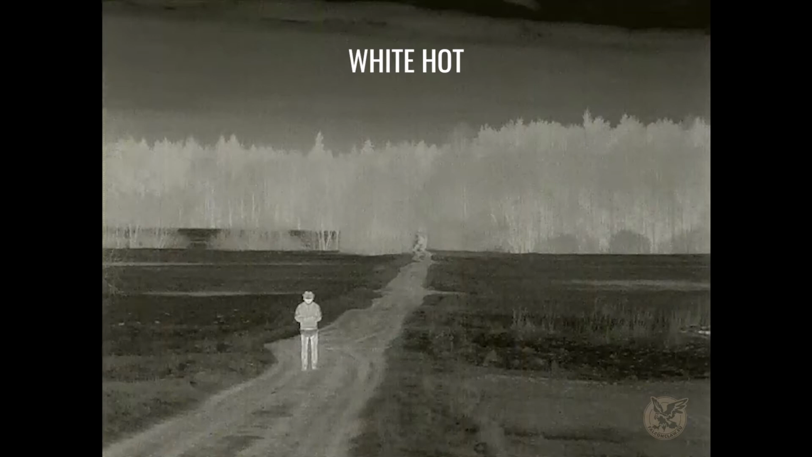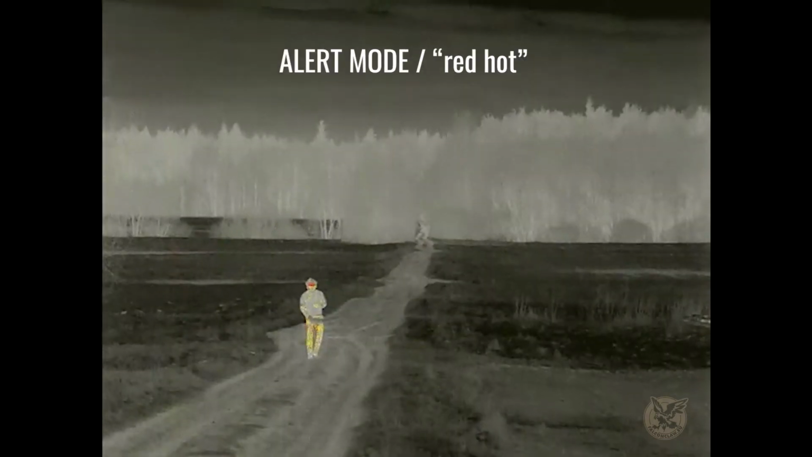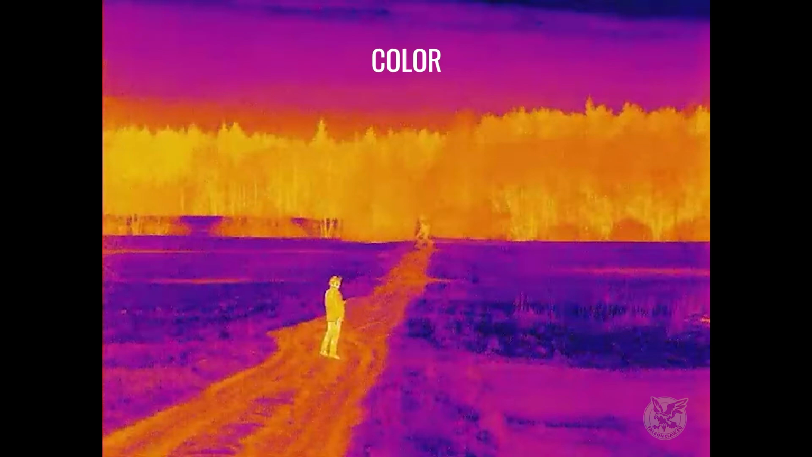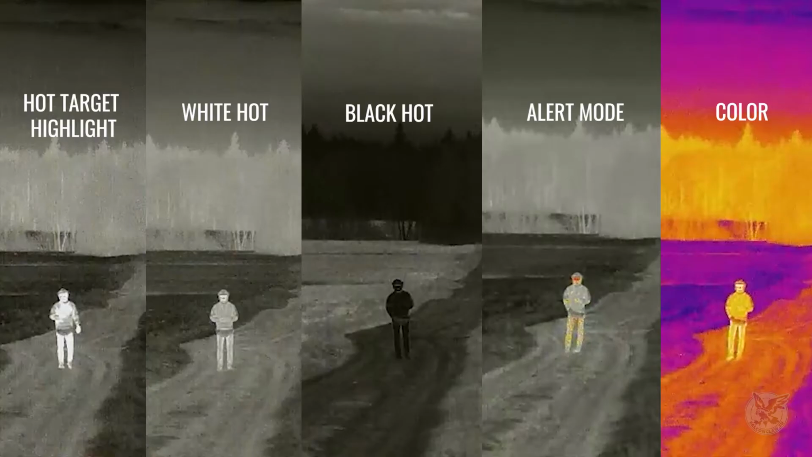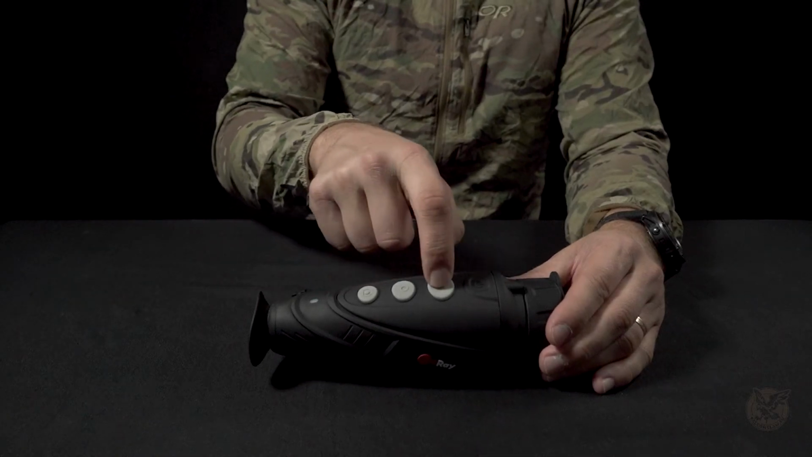The second is white hot, then black hot, then alert mode, and then what we call fusion. I don't remember how Infiray actually calls it, but usually it's called fusion, the 5th one. It's really simple, you just press the button and it changes the palette immediately.